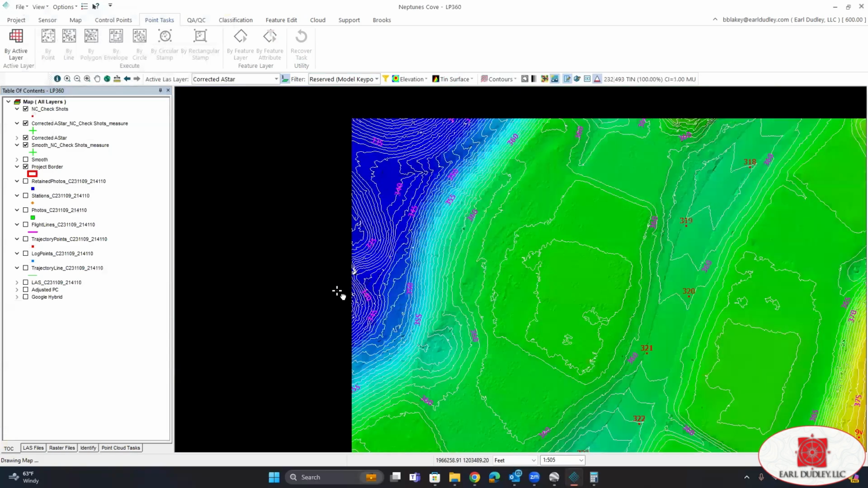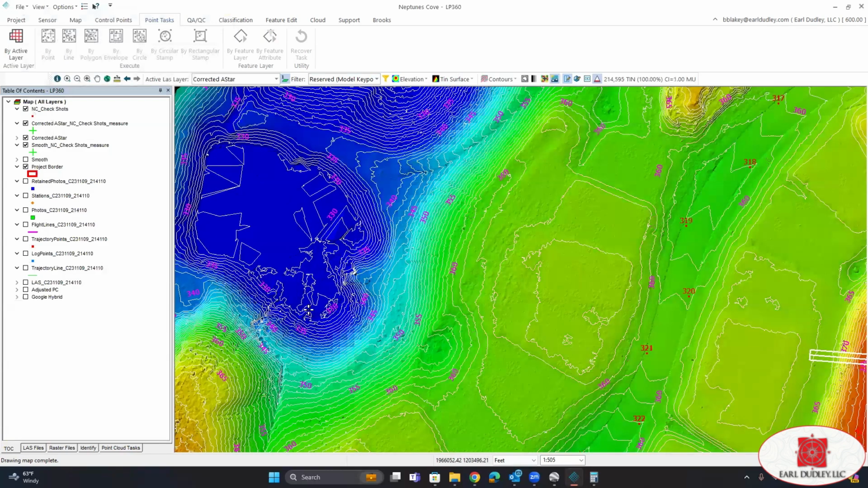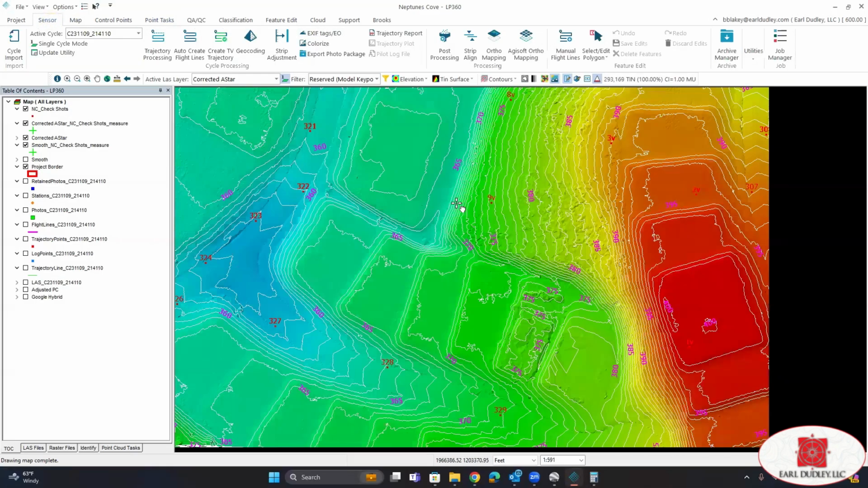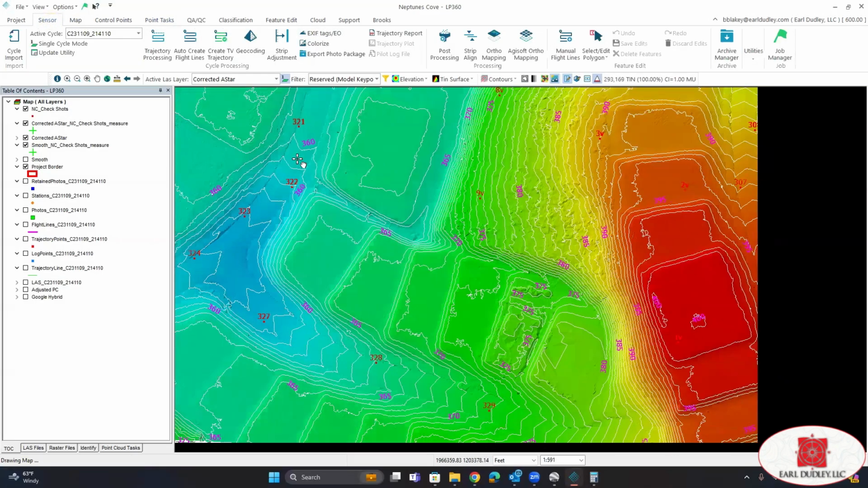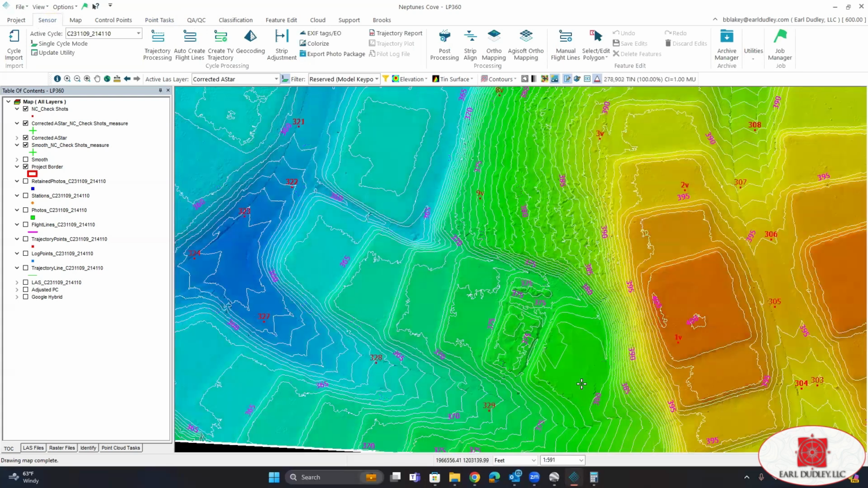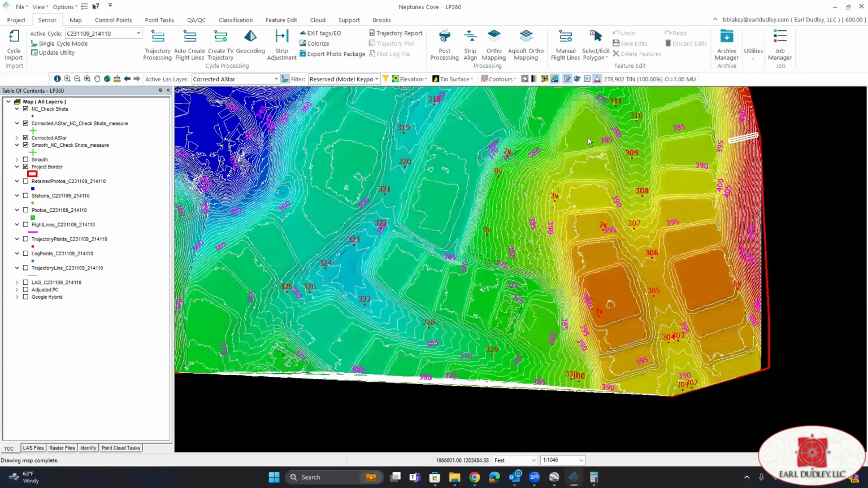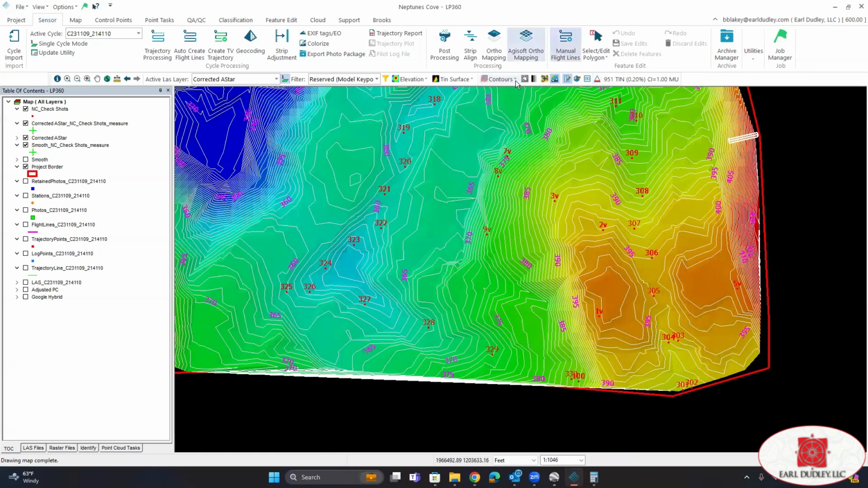So now we can use these just to go through one last time and see if there's any areas that we need to clean up. We need to check our horizontal. There's several ways that we can do this. For those of you that have the Agisoft add-in, what we're going to do is create our, let me turn these off real quick.